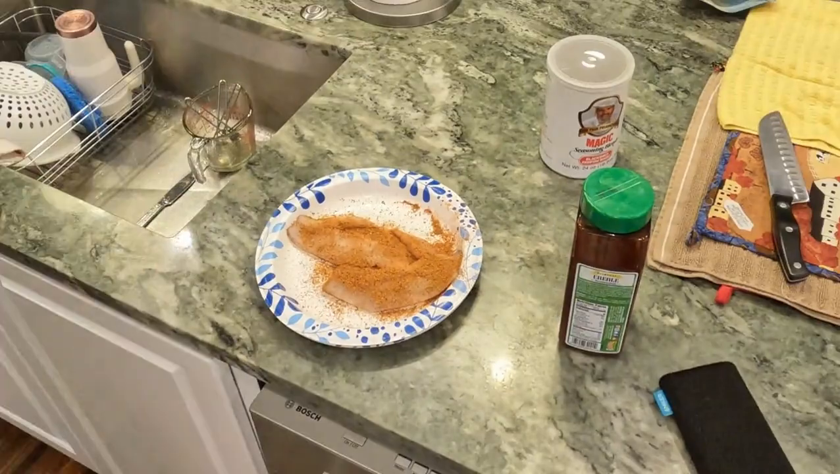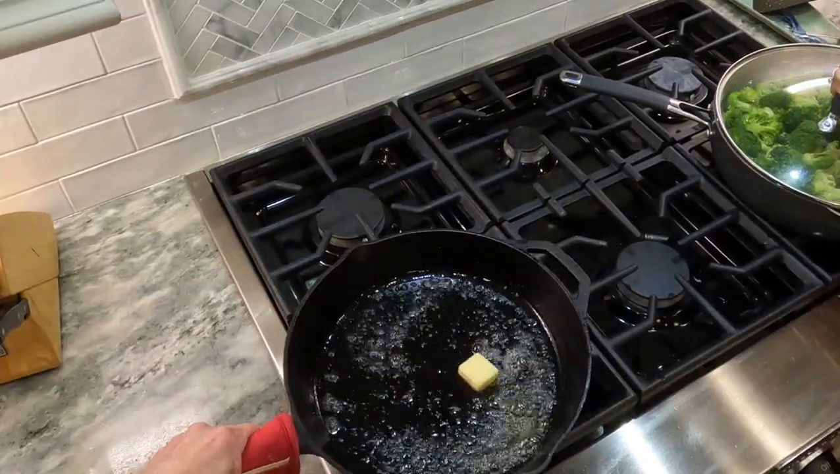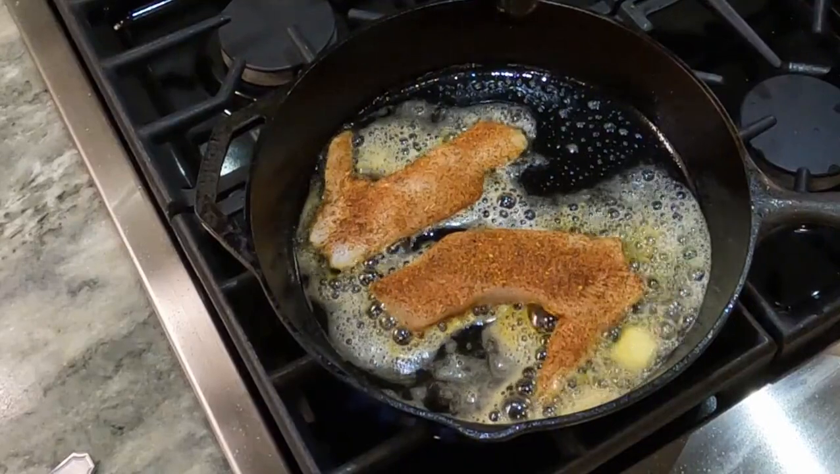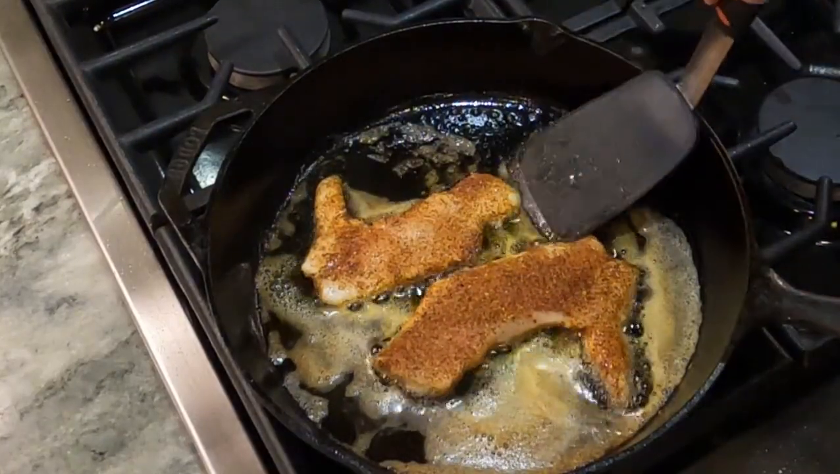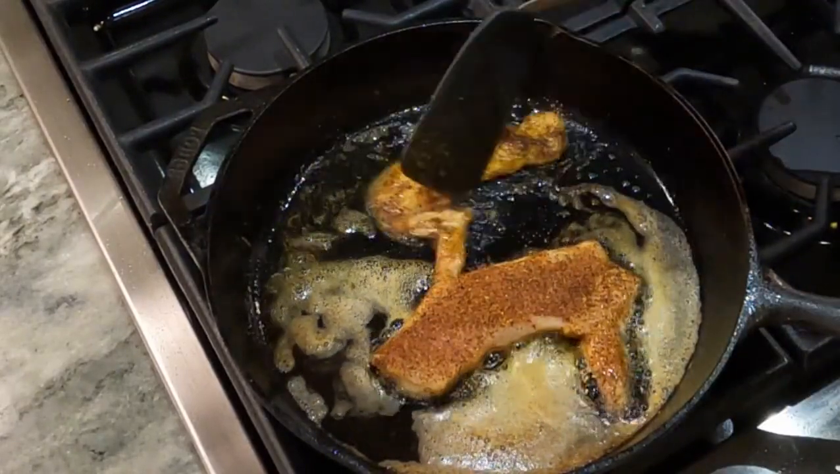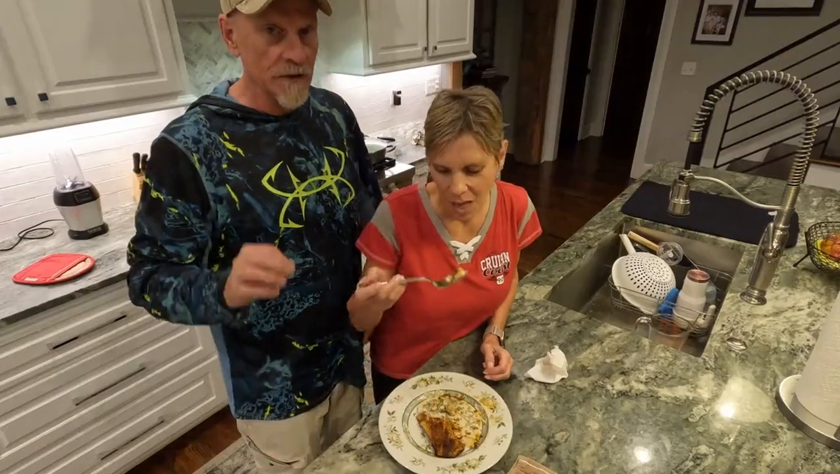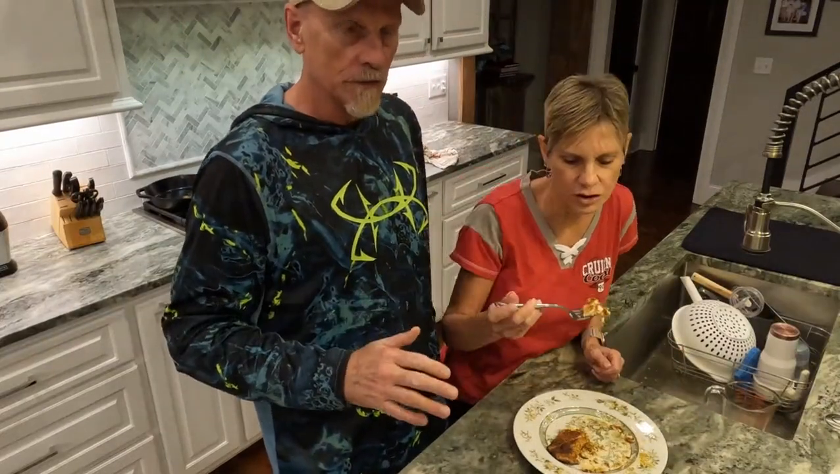It only takes a couple minutes to cook it. And I've got some olive oil and a little butter. And now it's going good. When you can see the white like right here, you know it's done. Oh my goodness, look at that. We're going to try this blackened crappie. It is delish. The Paul Prudhomme's with butter and olive oil. It is so good.